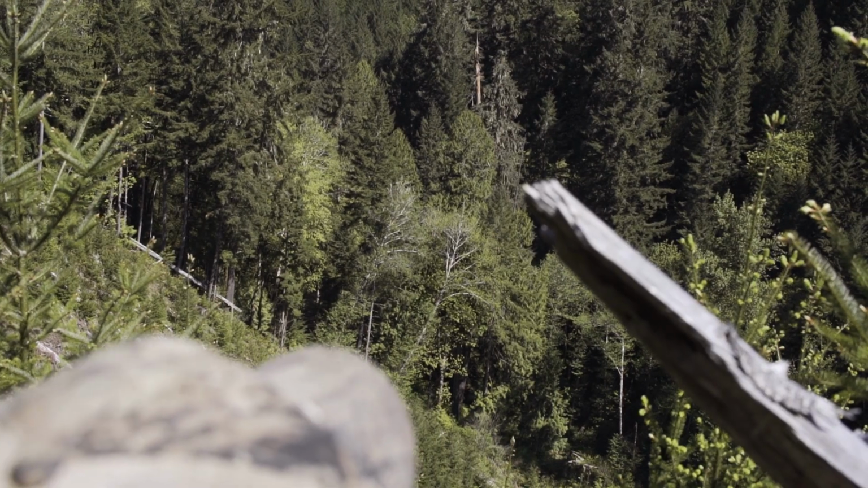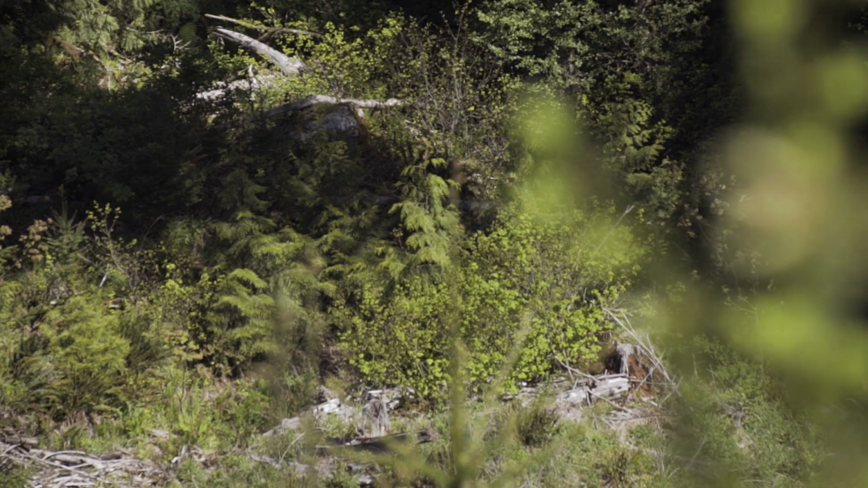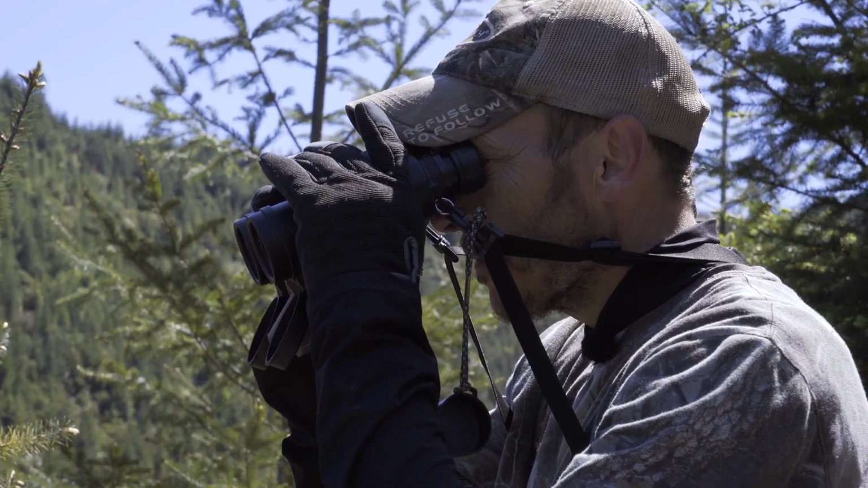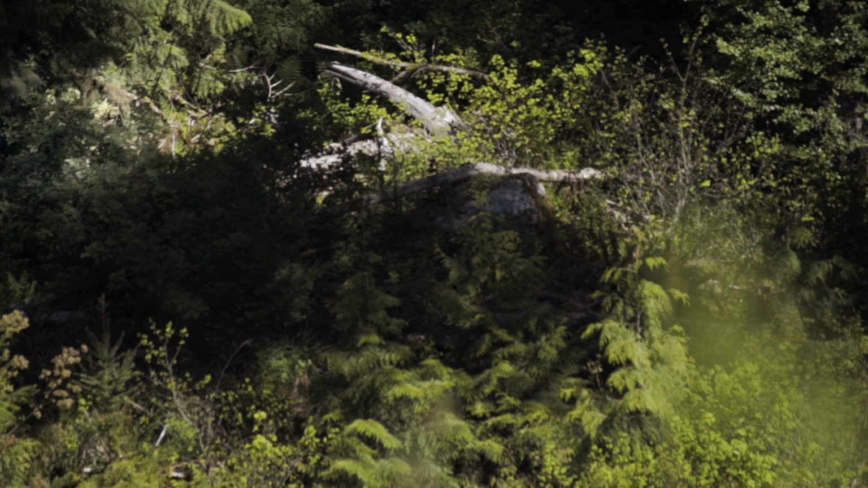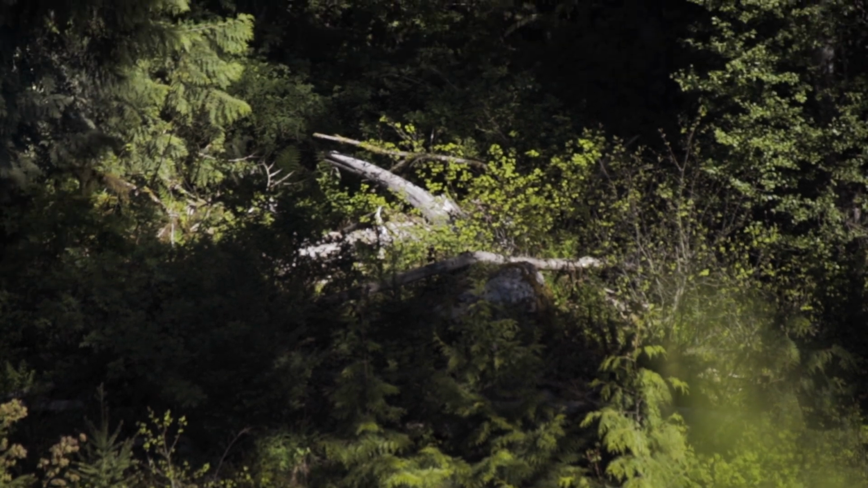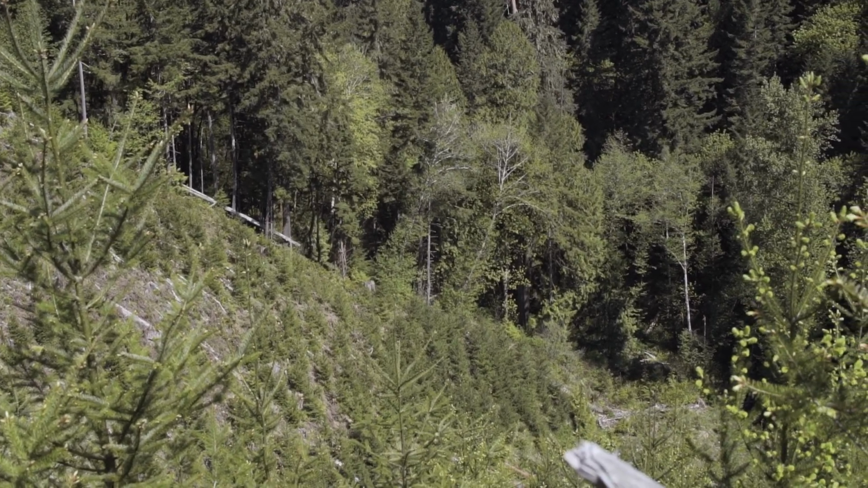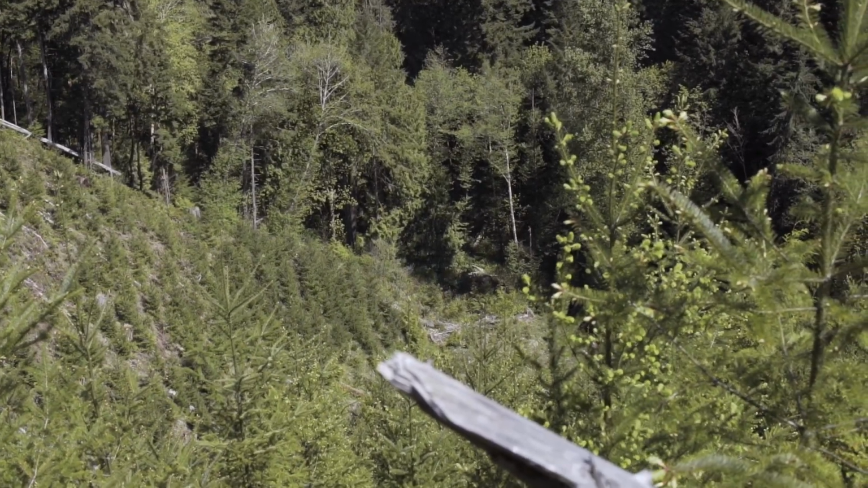Some pretty heavy vegetation. See the black portion on the log? Straight up from that, he just went into that heavy, it looks like cedar boughs. He might pop out on top of a log or something. He's still behind there, I can see him moving. Well, dang it. He got into the timber before we got here, before we got set up to kill him. That was a pretty good bear too.